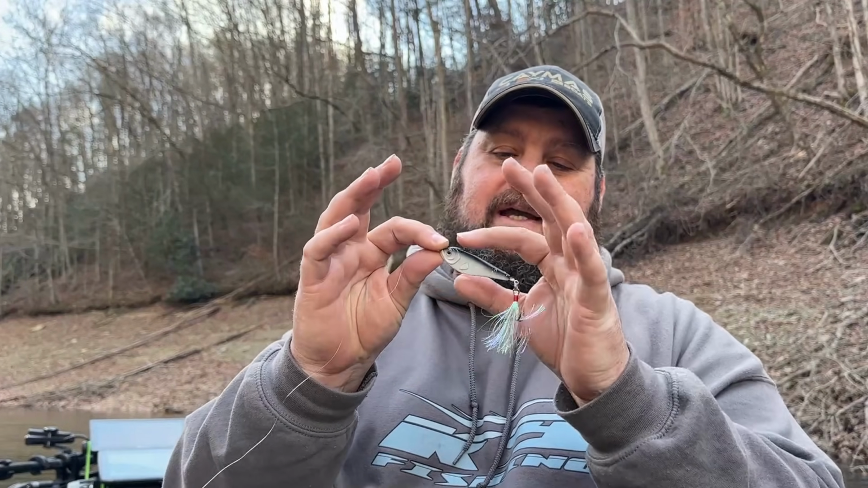This is one of my favorites because you can get out there over those deeper humps, over those deeper schools, because the way this is shaped, when you drop it, if you just hold a little bit of tension so it doesn't just kind of go crazy on your spool, what you get is a very fast vertical fall out of this bait that's going to get down there quick.